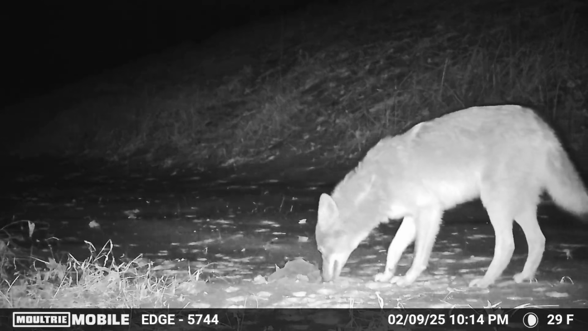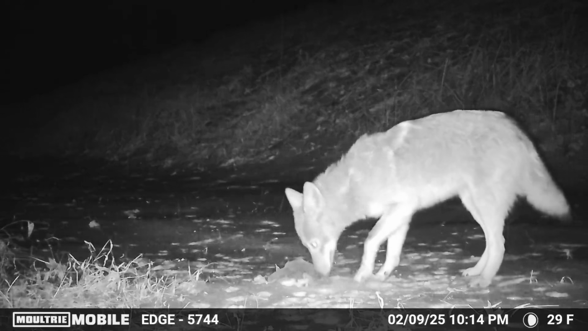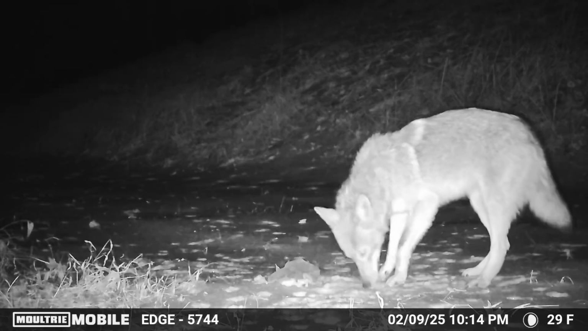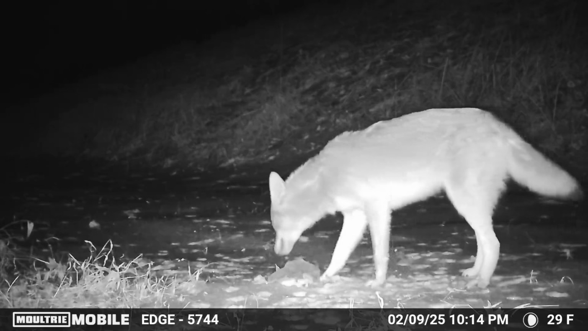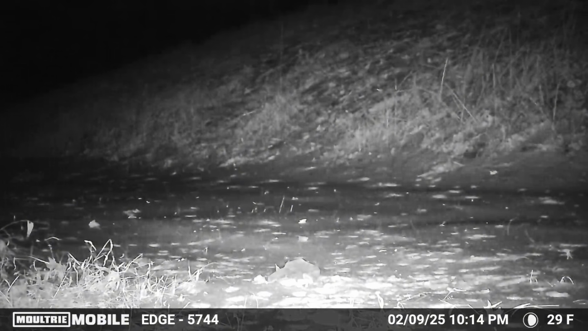This here, I'm sure you can tell, is not the normal gray fox we have in there. This is a coyote, and it is a darn big coyote at that. It's a little iced over there. You can tell he's kind of scratching there. He smells something under the ice. He's trying to get to it. It did look like he got a shrimp loose there, but he didn't eat it.